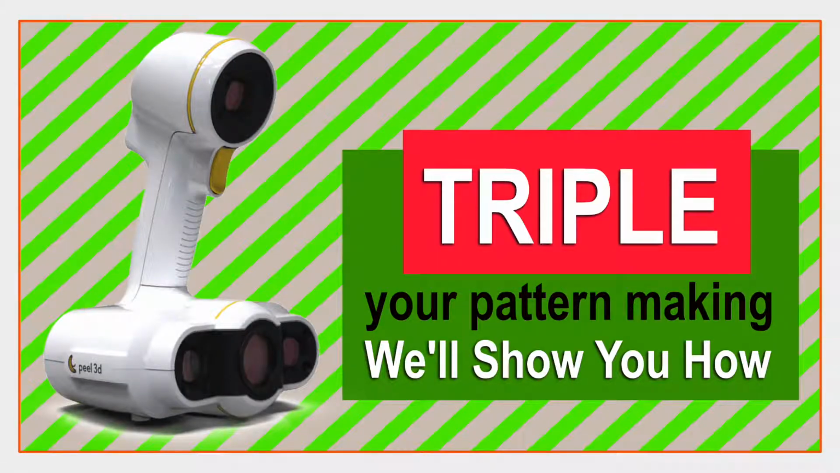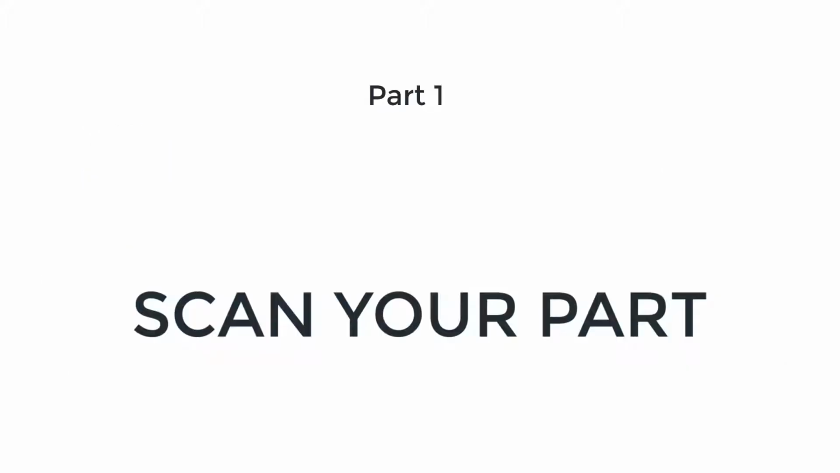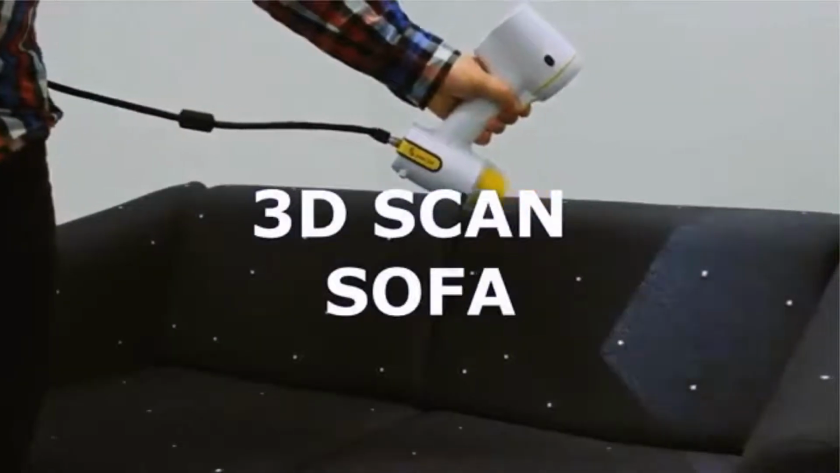Want to triple your pattern making? We'll show you how in 3 easy steps. This is Eaton from ExactFlat. Part 1 is to scan your part. In this example, we're going to be using a sofa.